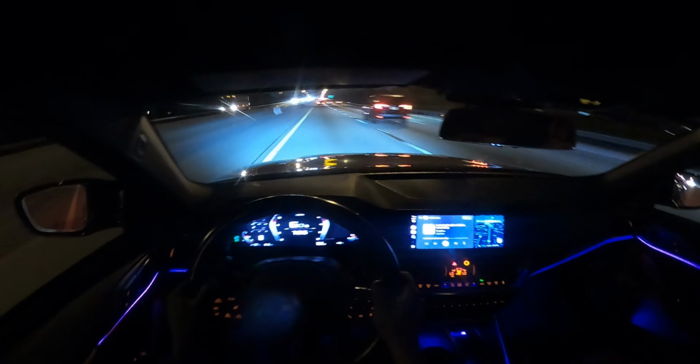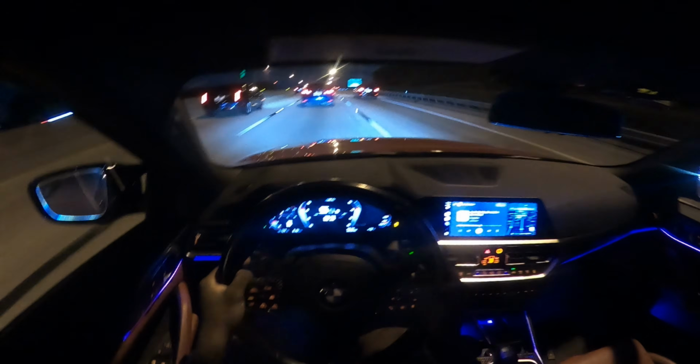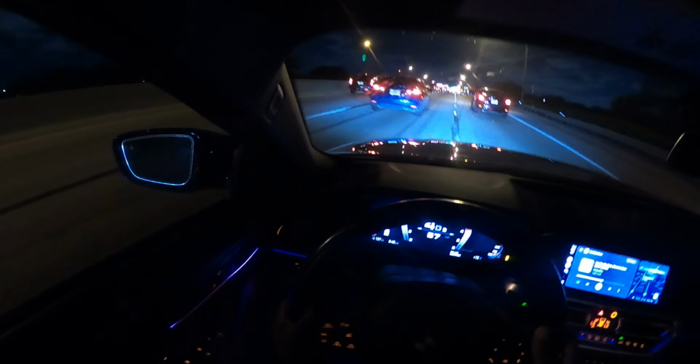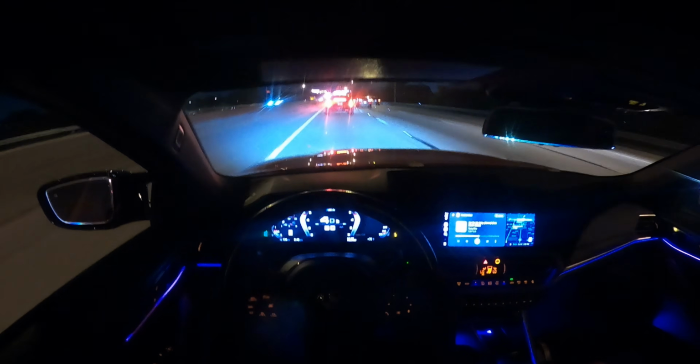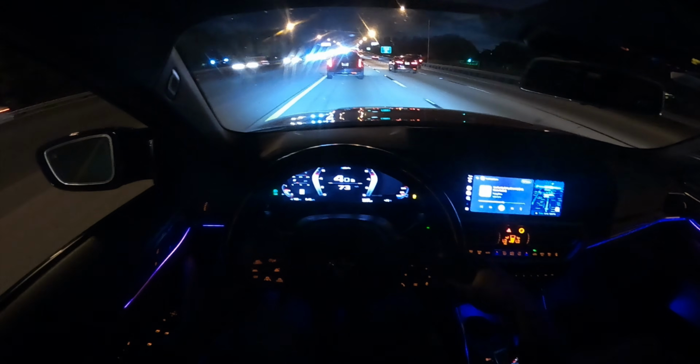Try to exit 30 or no? Yeah. Alright, man, catch up. I want to stop at the car. Yeah. Okay. As soon as we get that space, I may catch up.